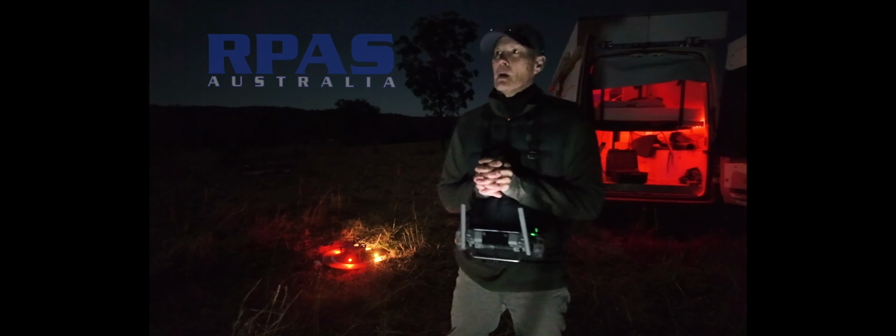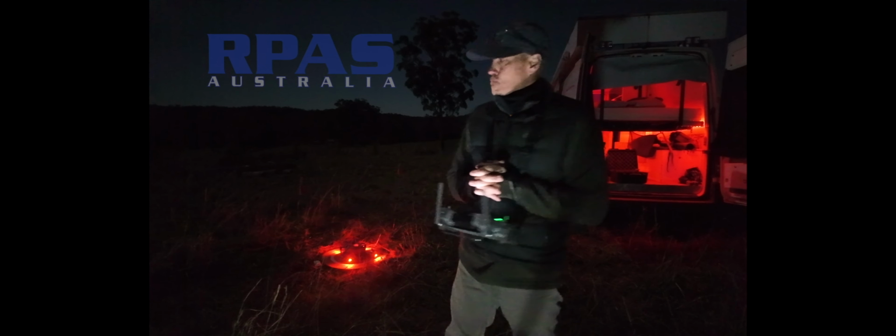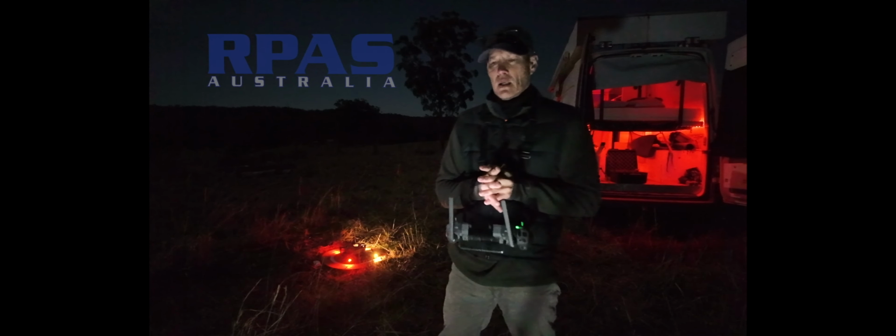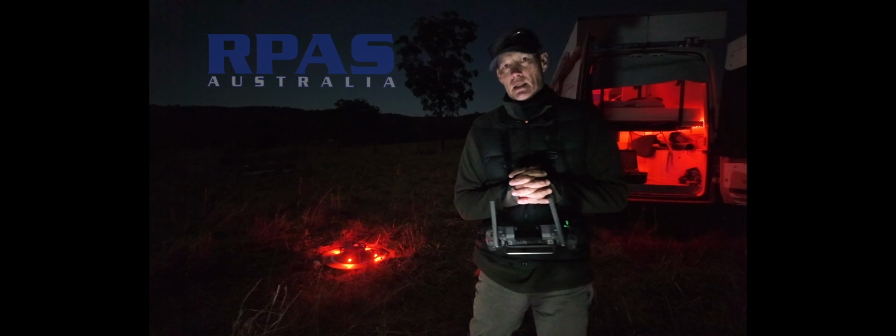Yeah, so it's very calm. We've got a highway off to your right there, and we're using the DJI Matrice 4T for this mission, and yeah, let's see what we can see.